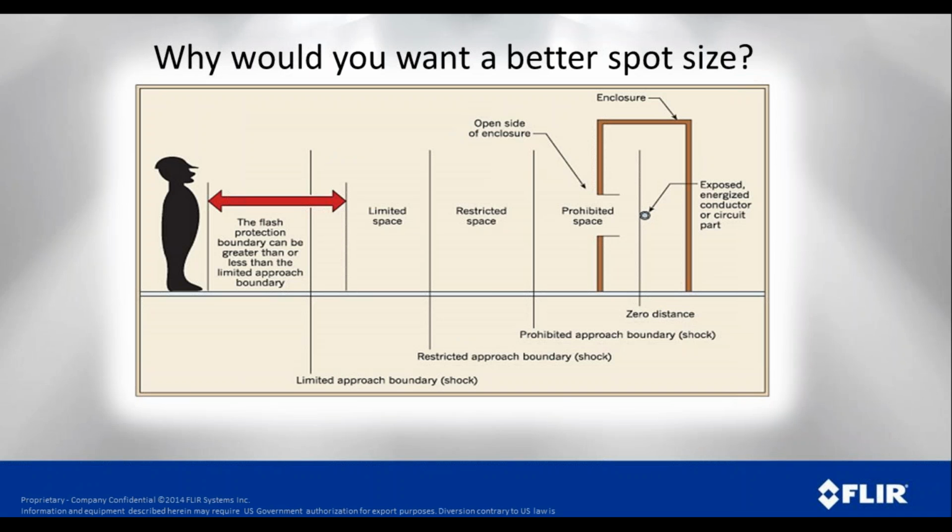So why is that important? Well, first of all, if it's energized equipment, the safest place to be is further away from it, not right up on top of it. So the further away that you can be, the better in terms of safety.